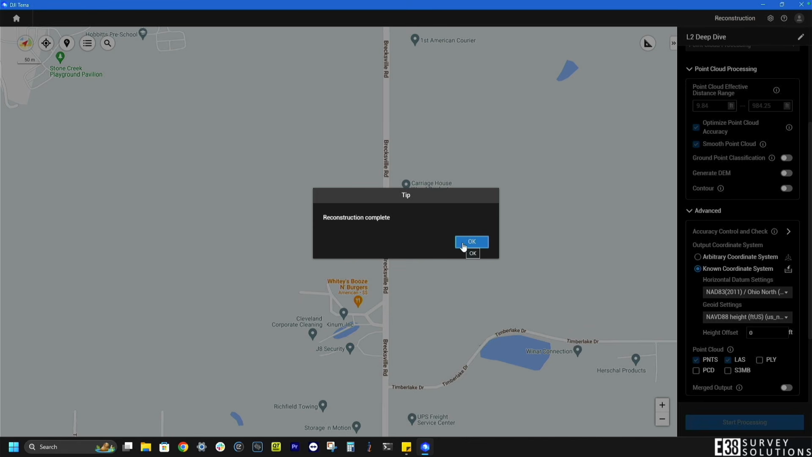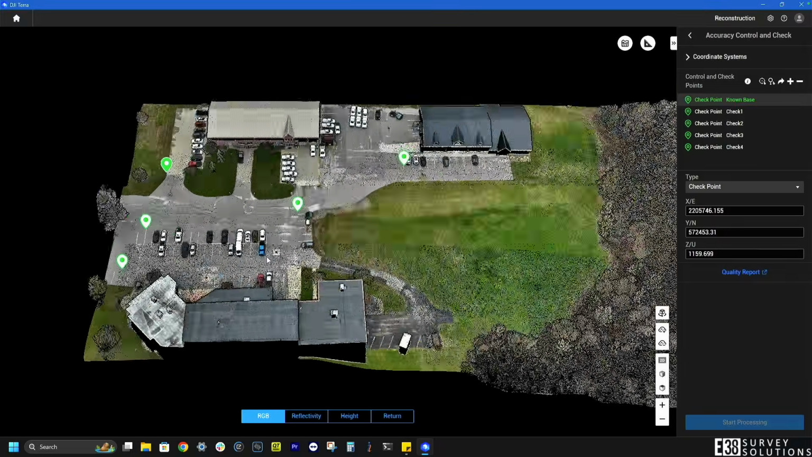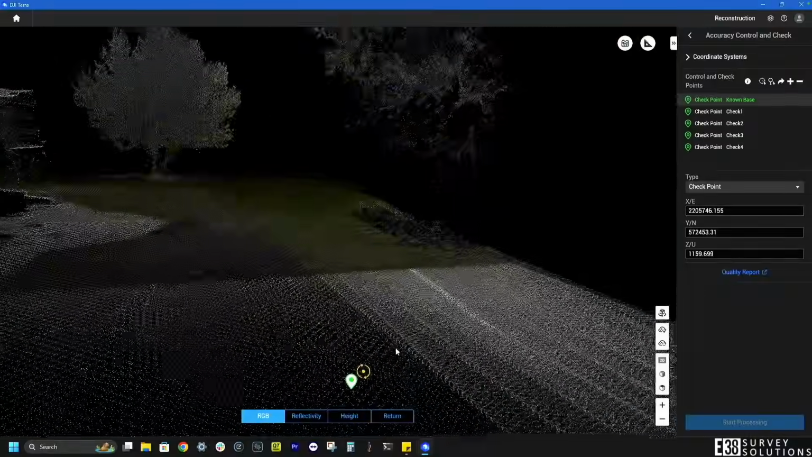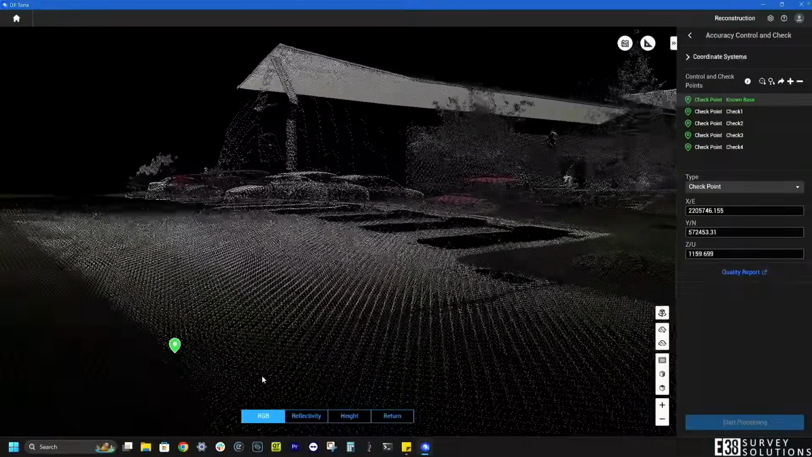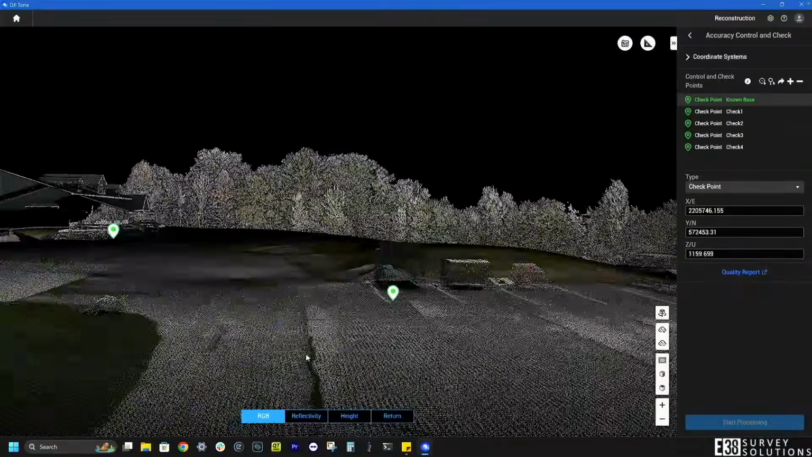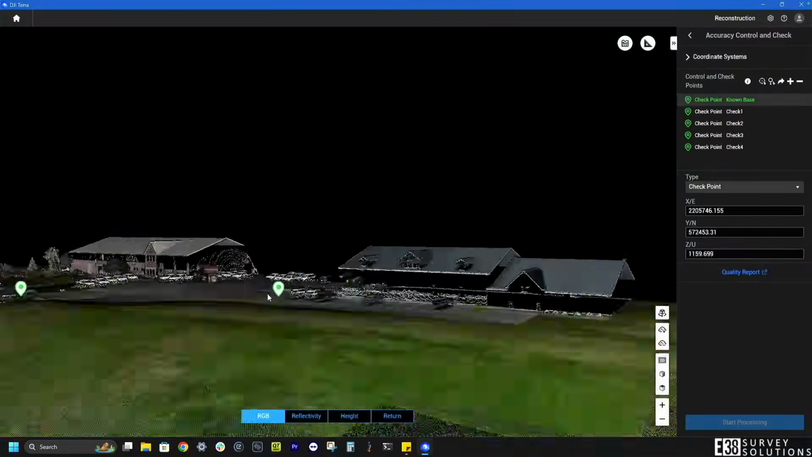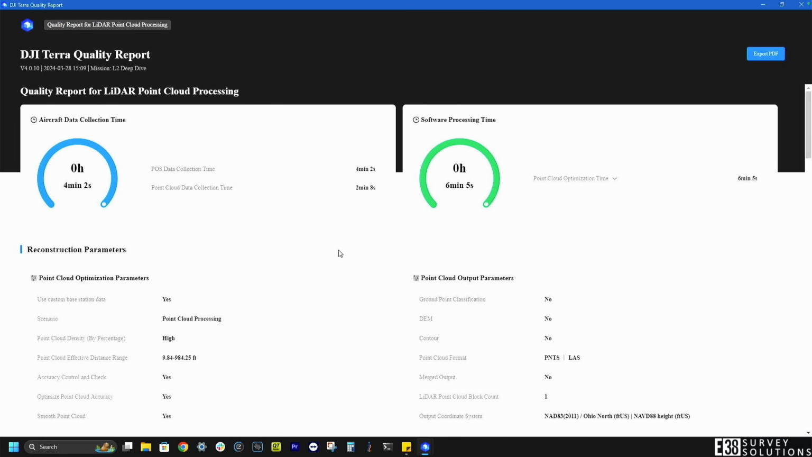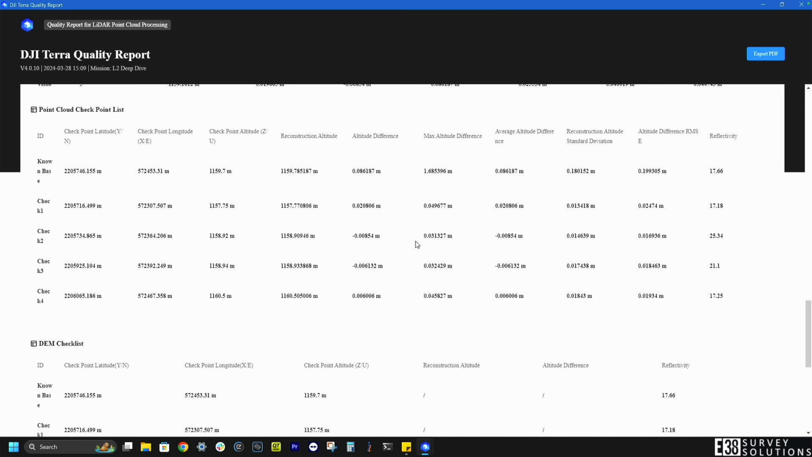The processing is complete. We can now take a first look at the processed LiDAR point cloud. I'm going to take a look at our accuracy compared to the checkpoints. Visually, we look to be close. We can check the hard numbers by clicking the quality report. We are looking pretty good.